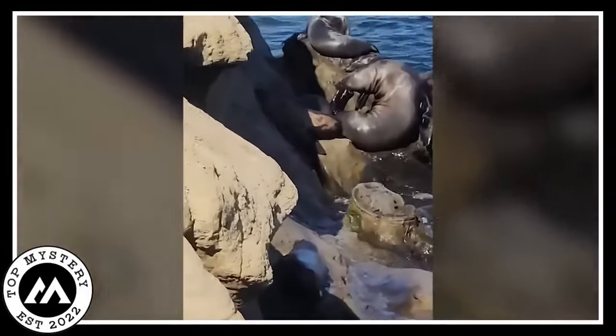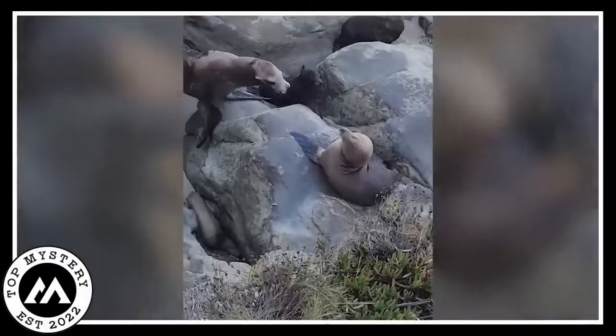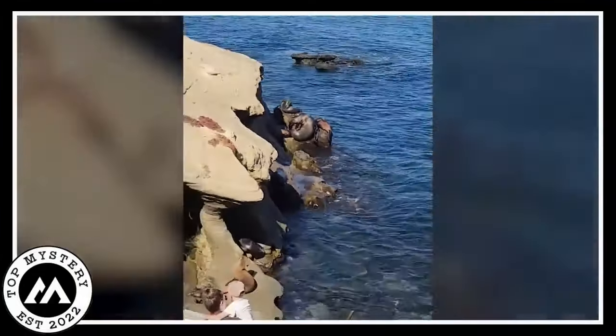So, there you have it. A regular seal gathering turned into a rocky ring match. Nature's got its dramas, and these seals are throwing down in the weirdest underwater version of a boxing match.